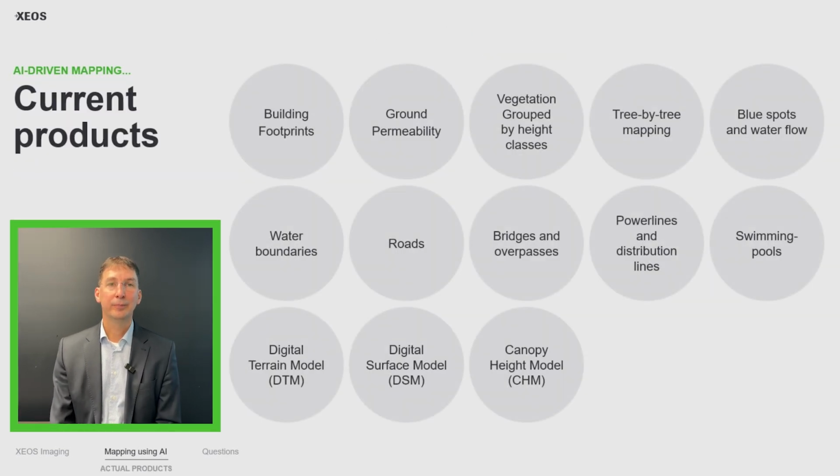We have developed in the last 2 years many map layers that we extract from the Lidar: building footprints, vegetation, blue spots, water boundaries, roads. So a lot of layers that are available. Let me show you each of these layers product by product to explain a little bit how it looks.